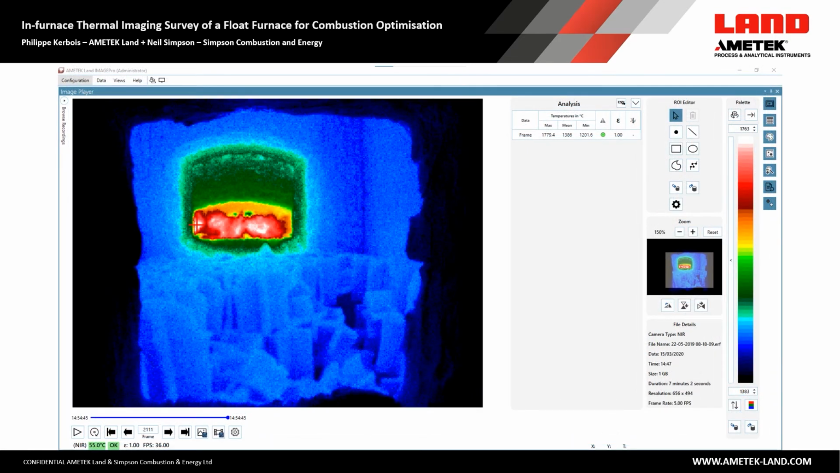And this is the view where I've zoomed in 150% to get a bit closer view. We're on the exhaust side, so we're looking into the flame that's coming towards us. You can see the flat flame effect. Strangely, what we're seeing here is the hottest flame is actually from port 3, so upstream, it's where the X marks the spot.